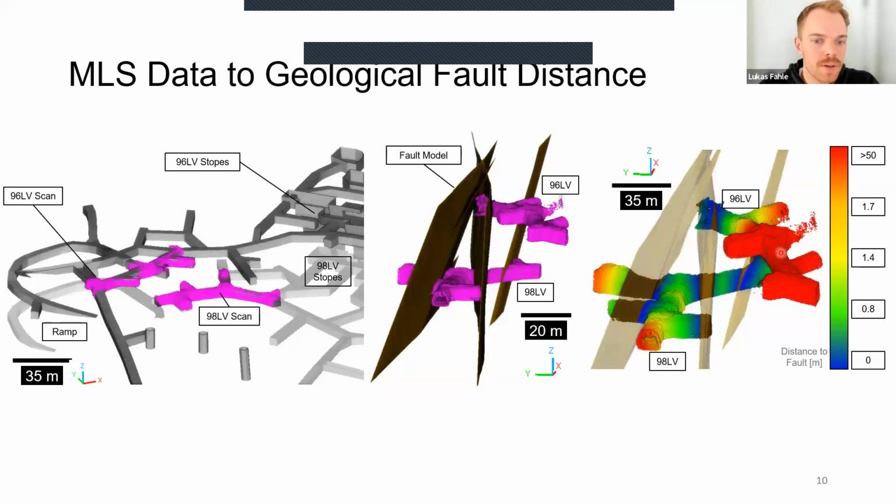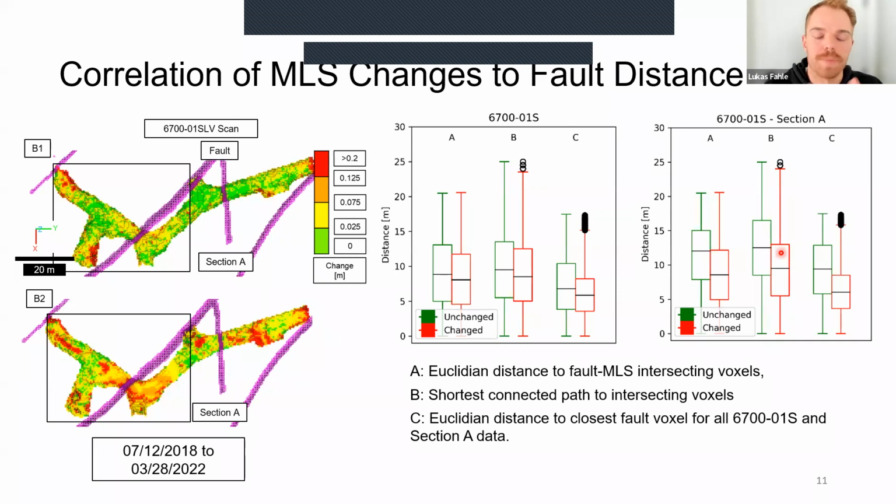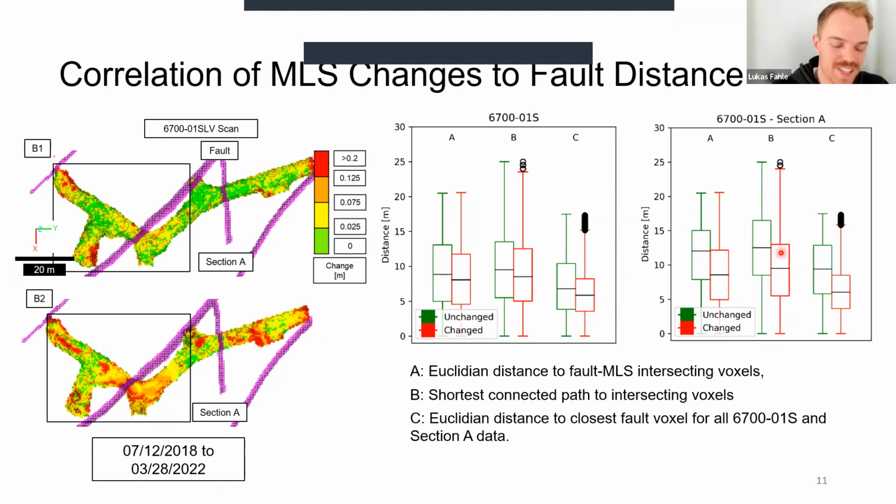And that could potentially be interesting because there's quite a bit of research out there and experience in underground geotechnical underground mines that suggests that there is a correlation between the distance of a drift, the distance from an intersection of a fault with a drift, and geotechnical changes. So that was kind of the hypothesis that we were investigating.